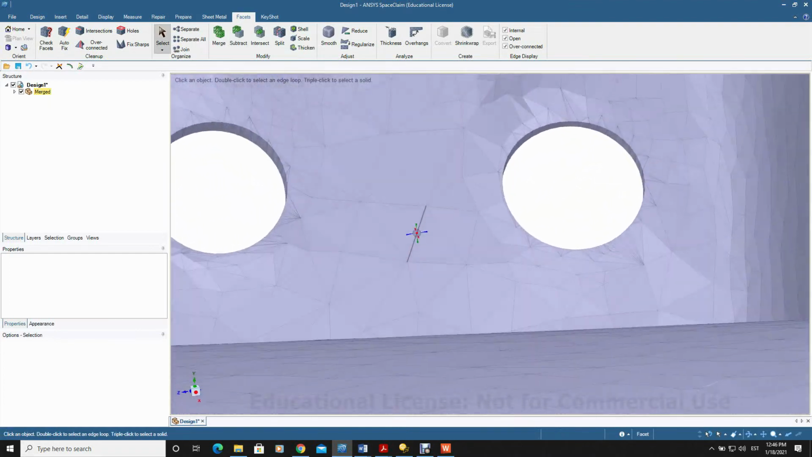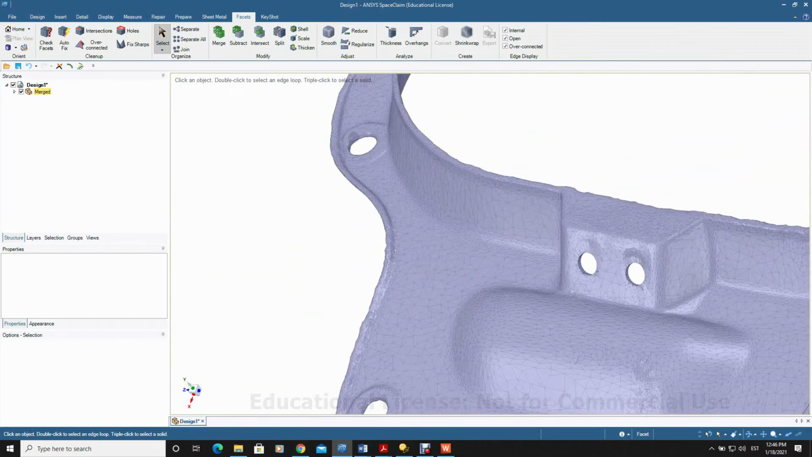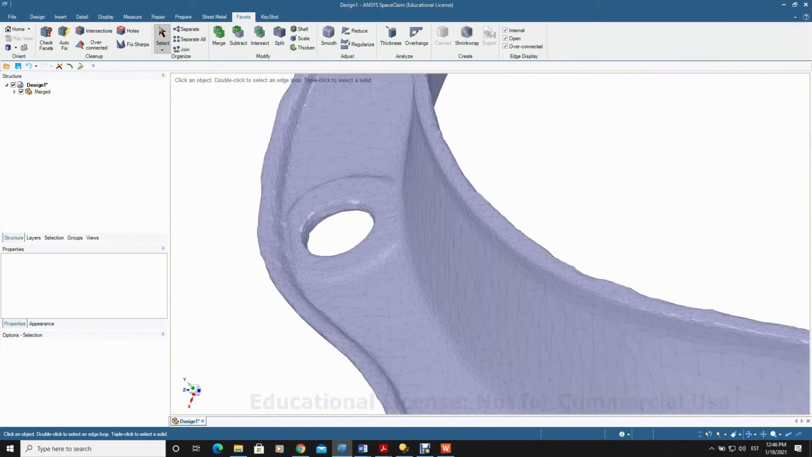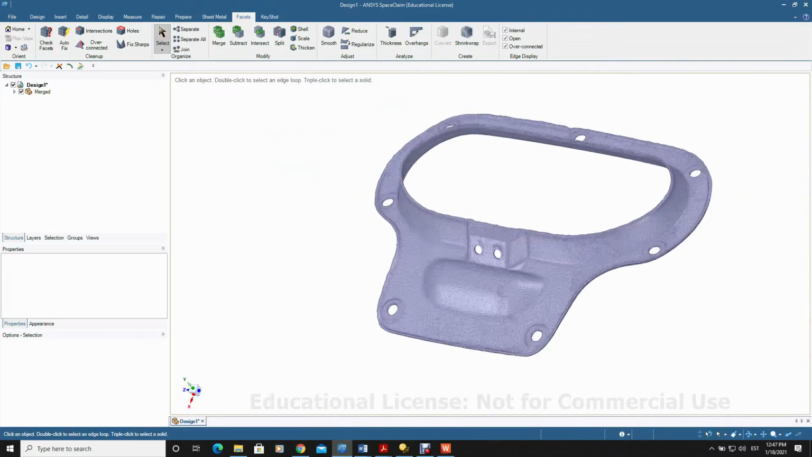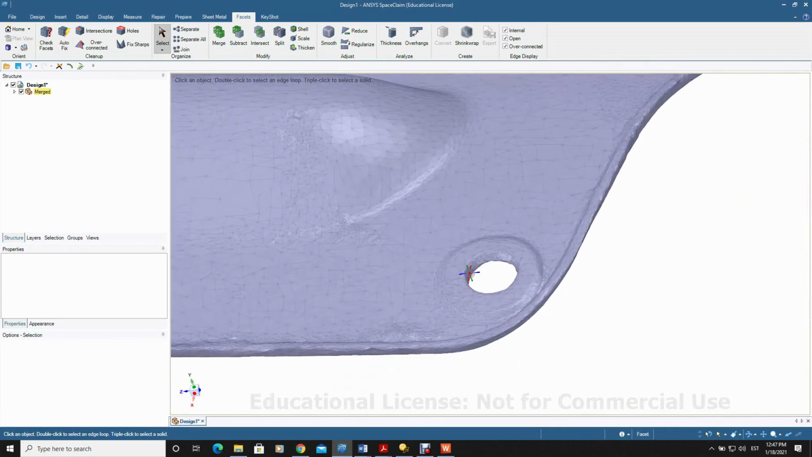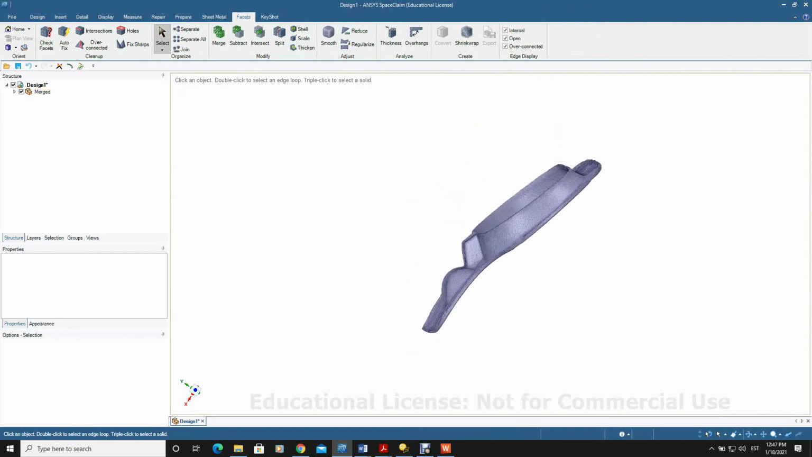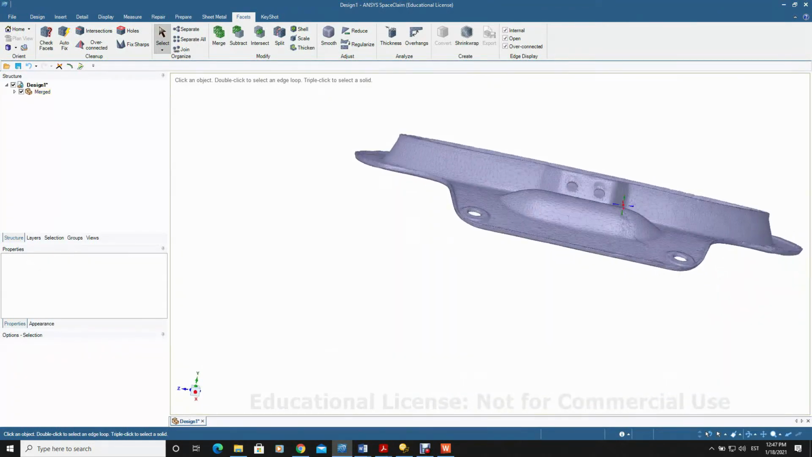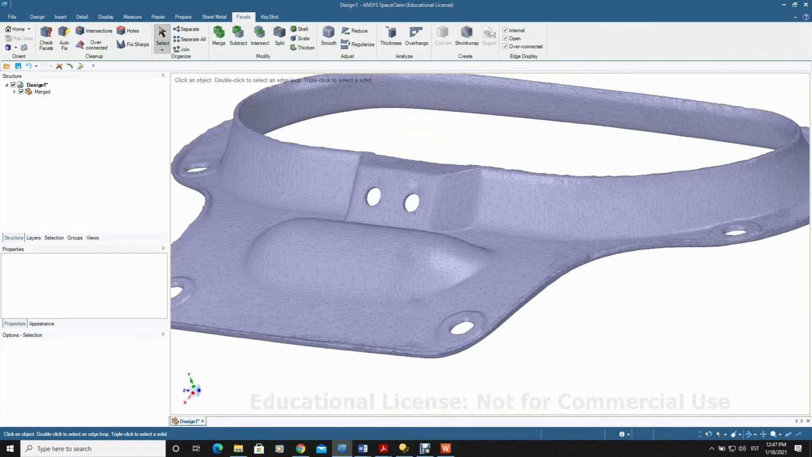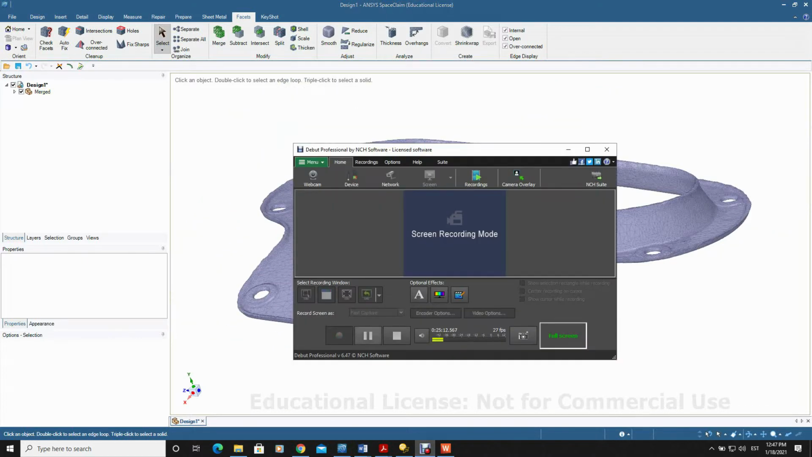Let's see if we can succeed in this way. Let's see what it will do now. Okay, need to come up with other means. You see, we managed to fill in the holes completely.